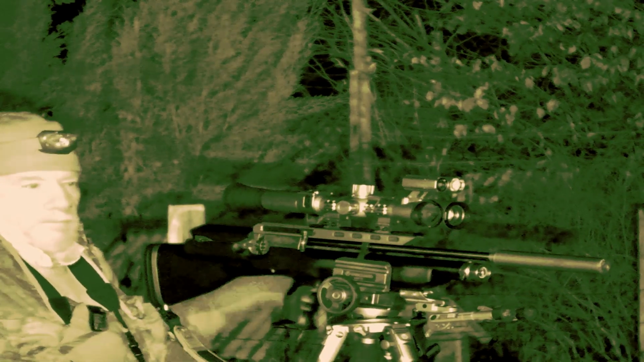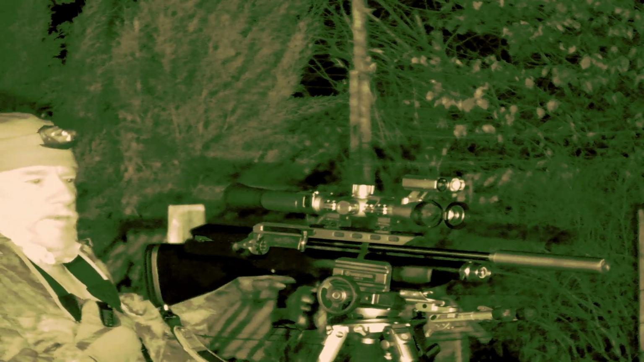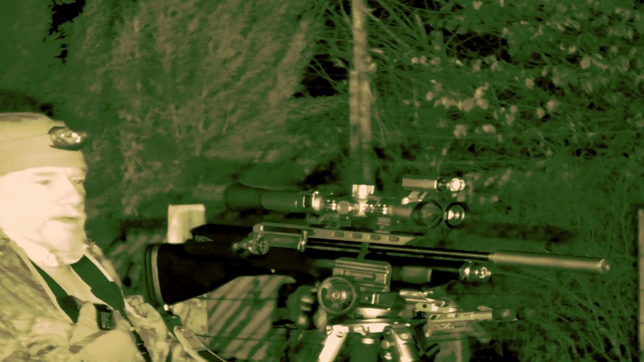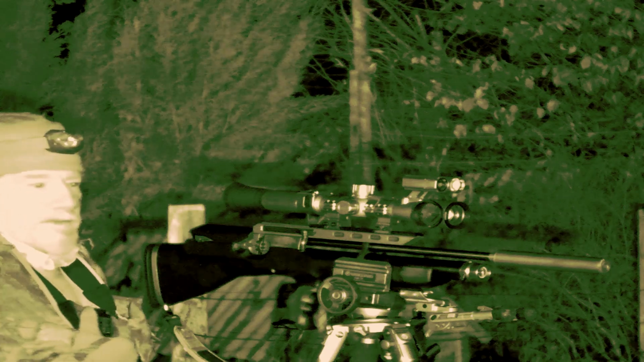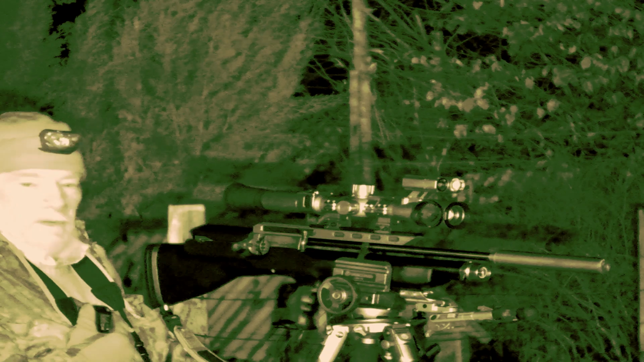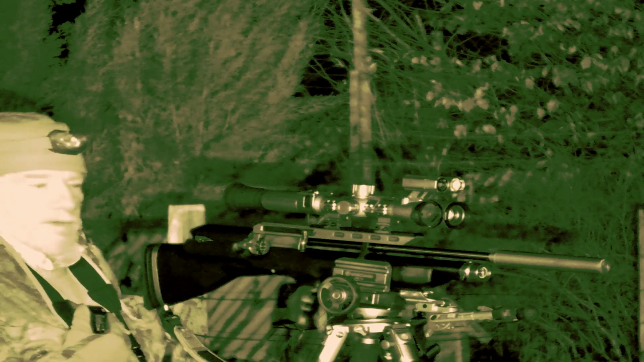Now tonight I'm not far from home, about 5 or 6 miles, and I've come down to one of my ratting permissions. The owners have said that they've seen quite a lot of rats running around during the day, so there must be quite a few around if they're seeing them during the day.